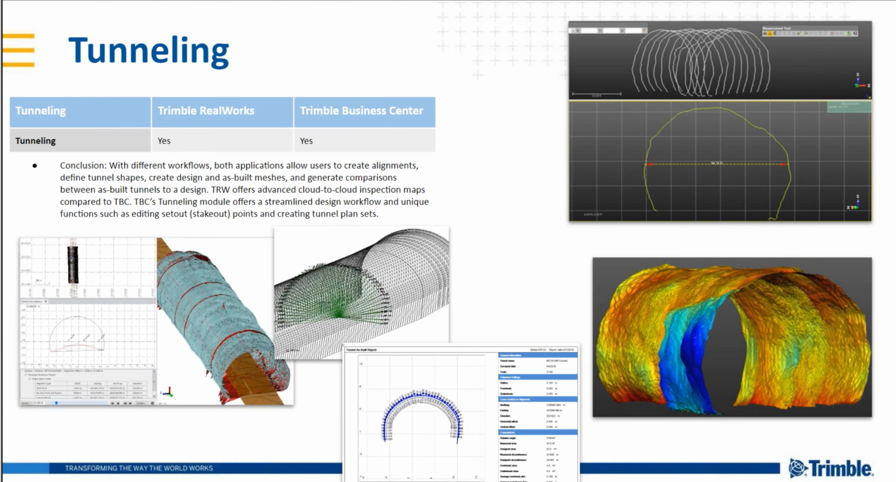Yeah, I think where you're going to see TBC being a real benefit is the coordinate system and scaling capabilities that it's got, as well as being the integrator of all these different types of sensors. That would probably give TBC a good edge there, but like you said, there are a number of inspection tools in RealWorks, so kind of two different worlds there. Yep.